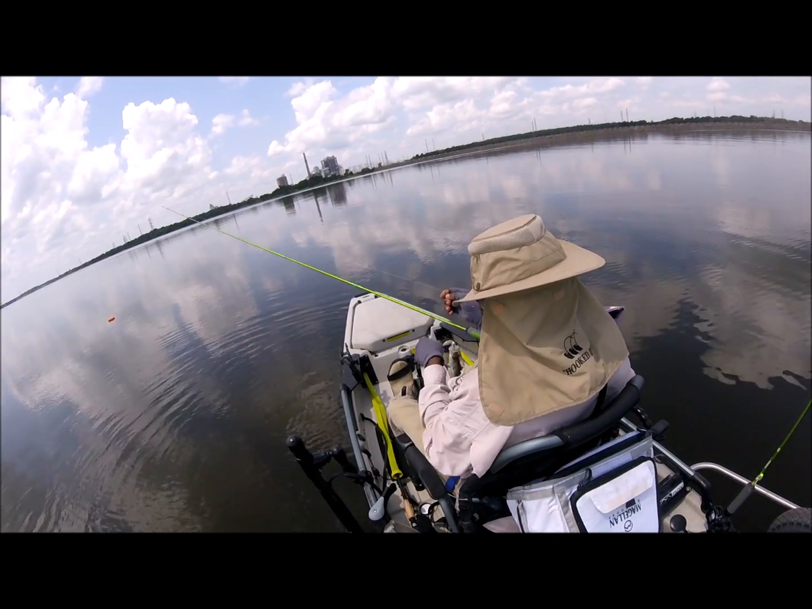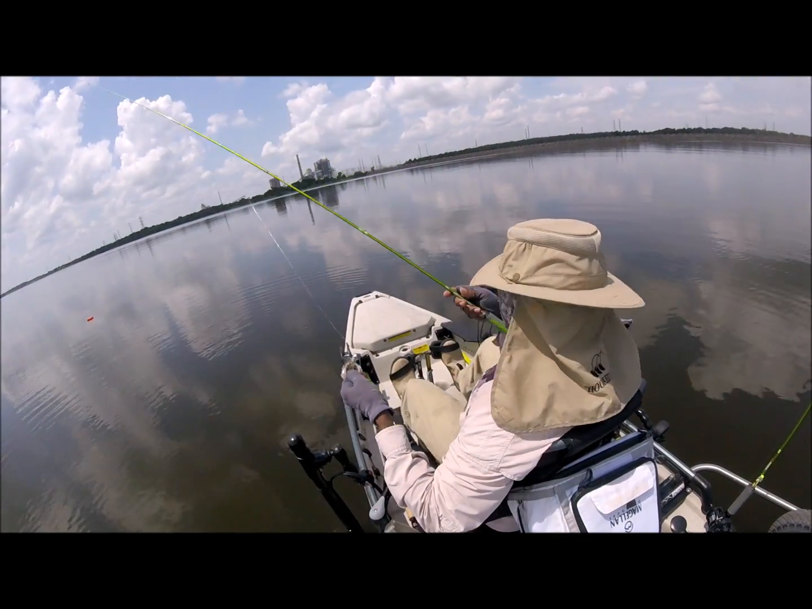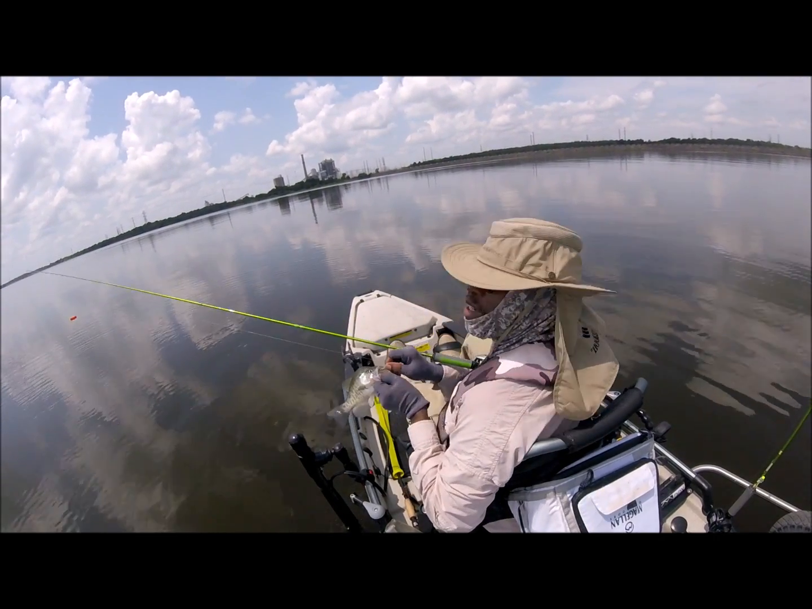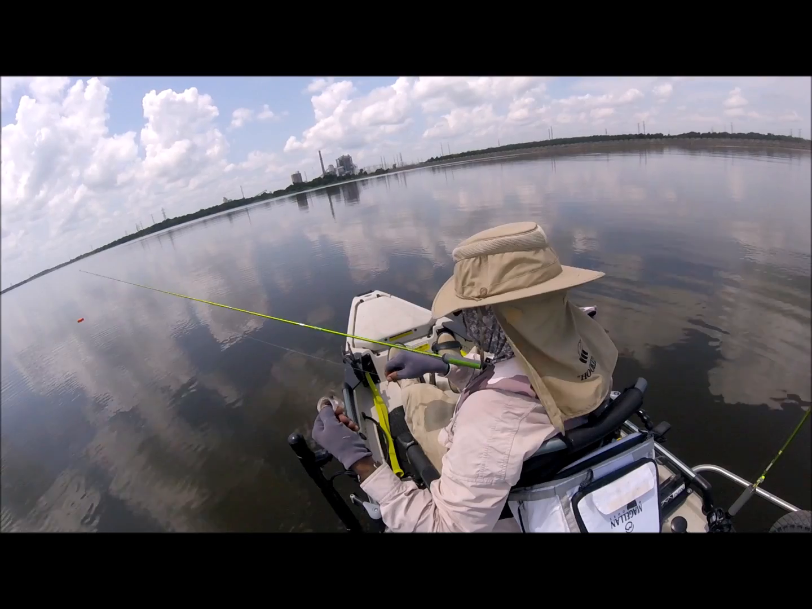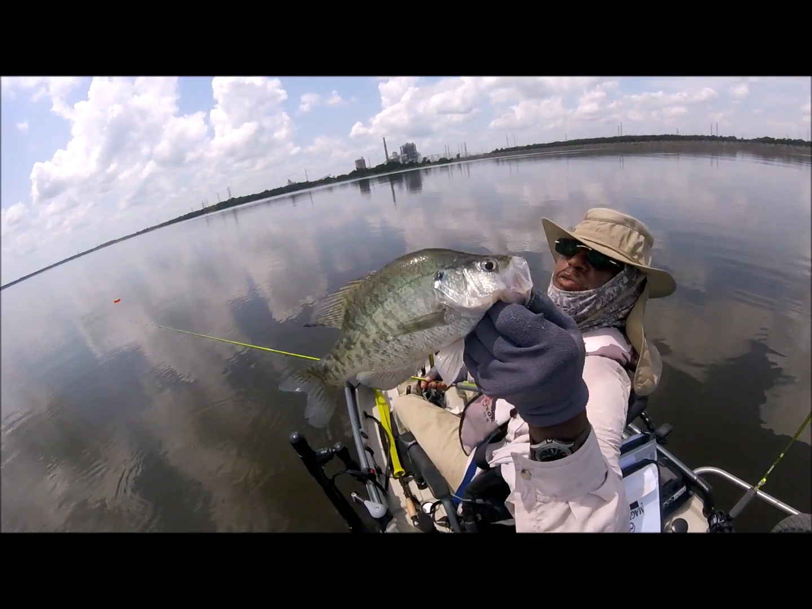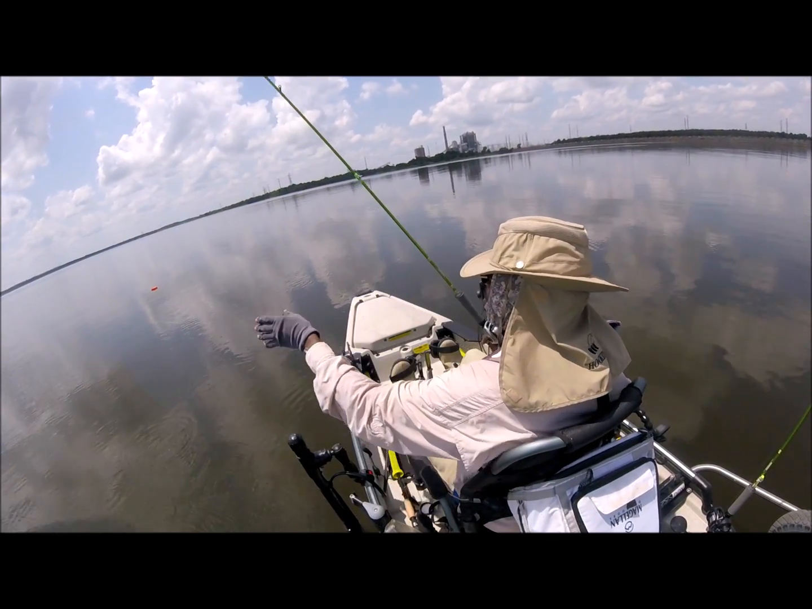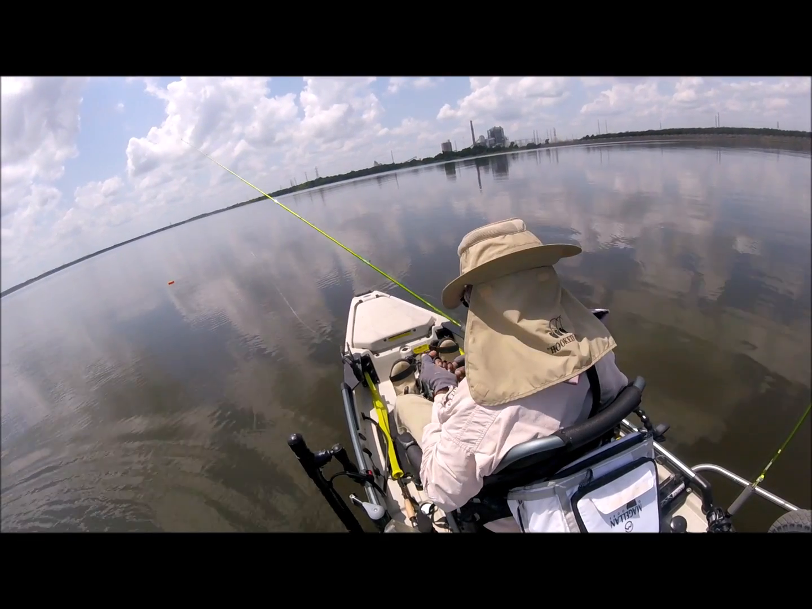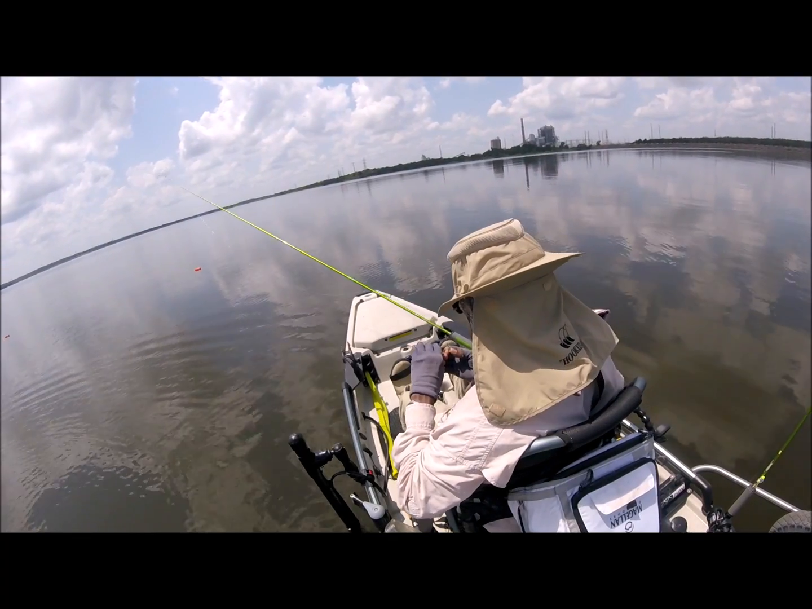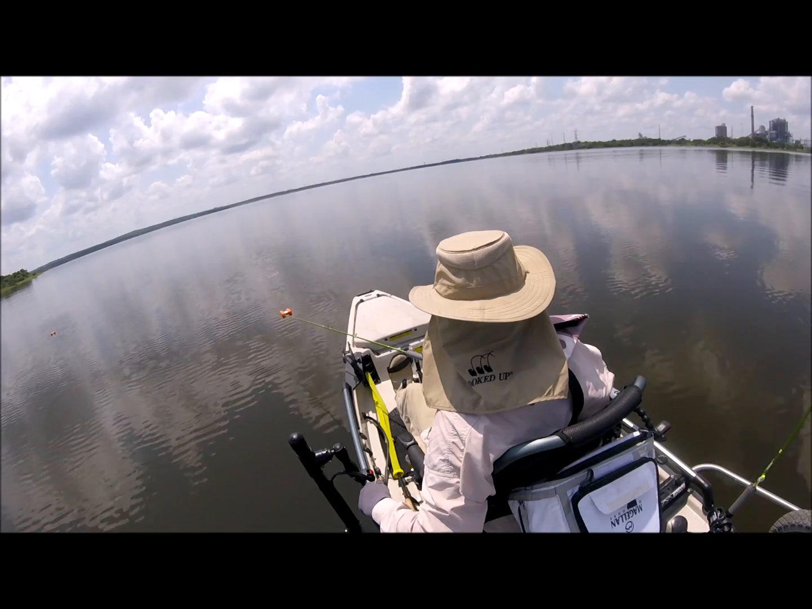But maybe that color change will help me out. More natural. All those little things like that help, man. If you're not getting hit, just change colors. Even if he is a keeper, I ain't keeping it. Pretty fish. I get some mollywoppers out of here. Here you come. They're looking at it.